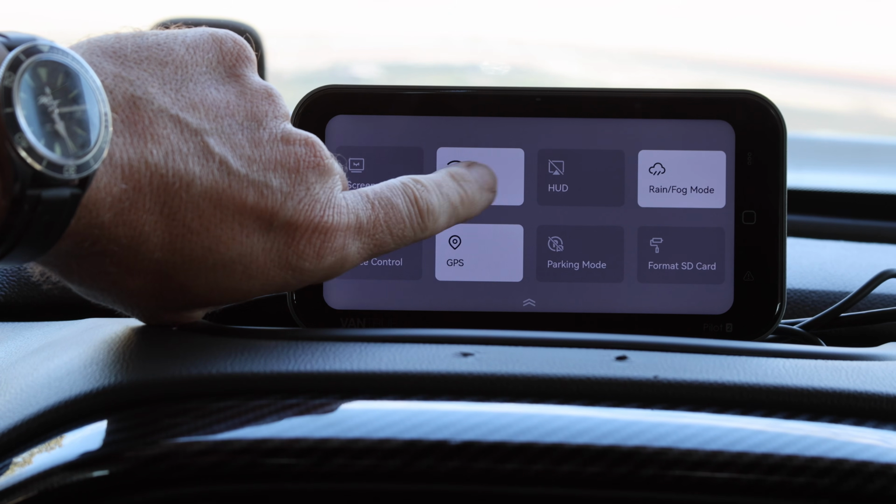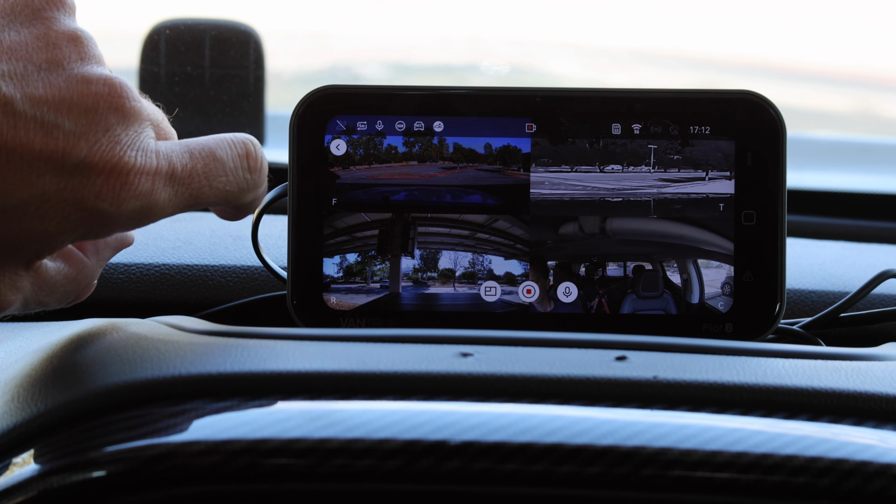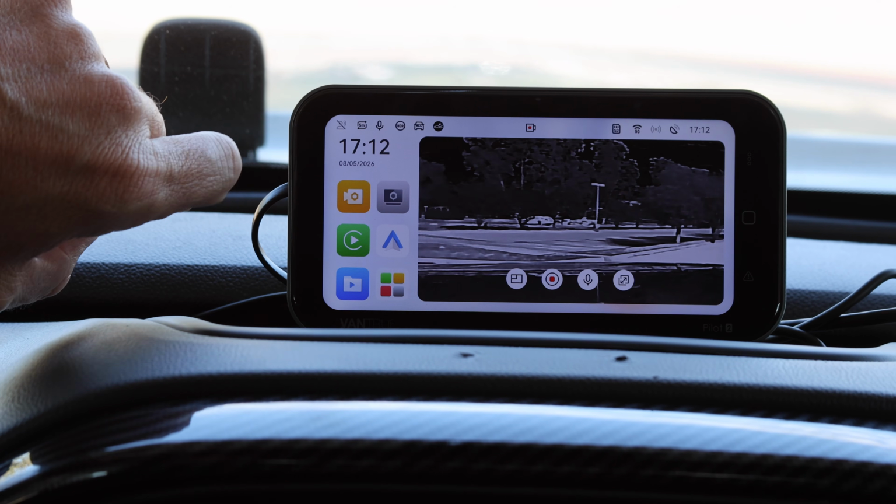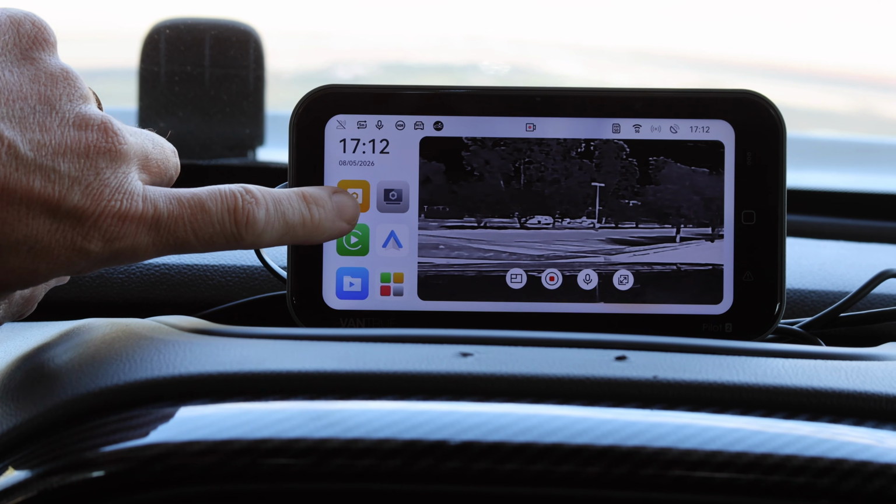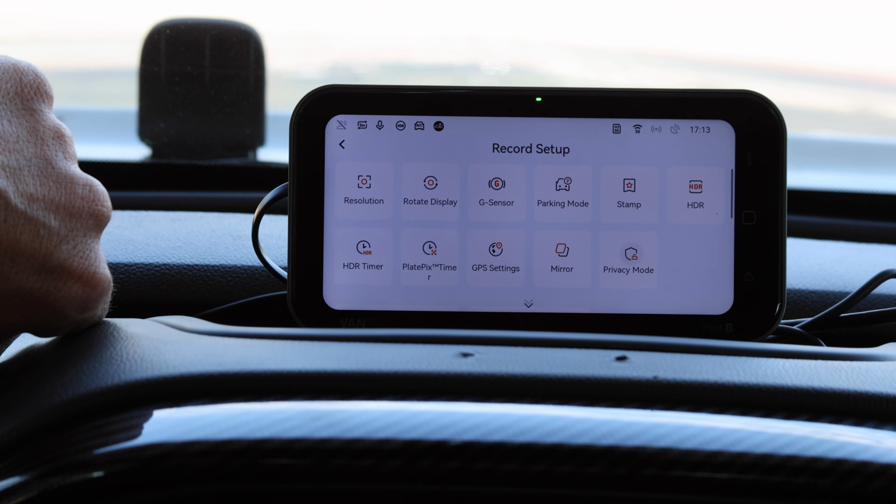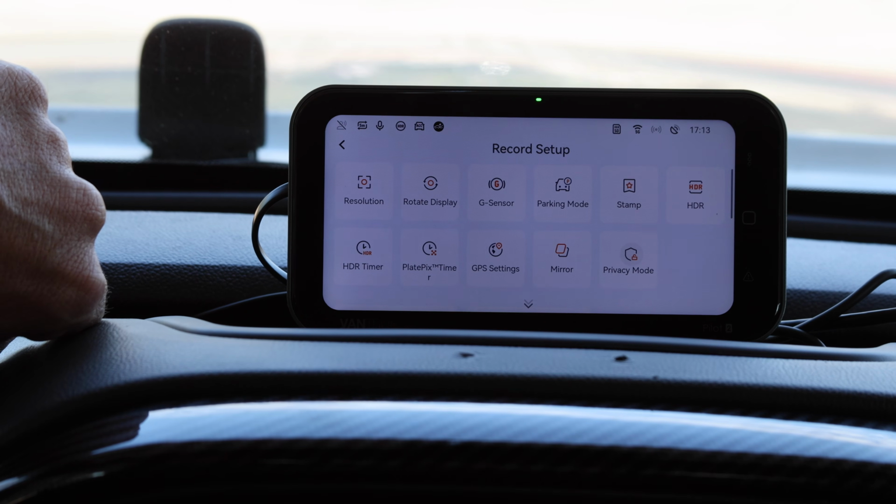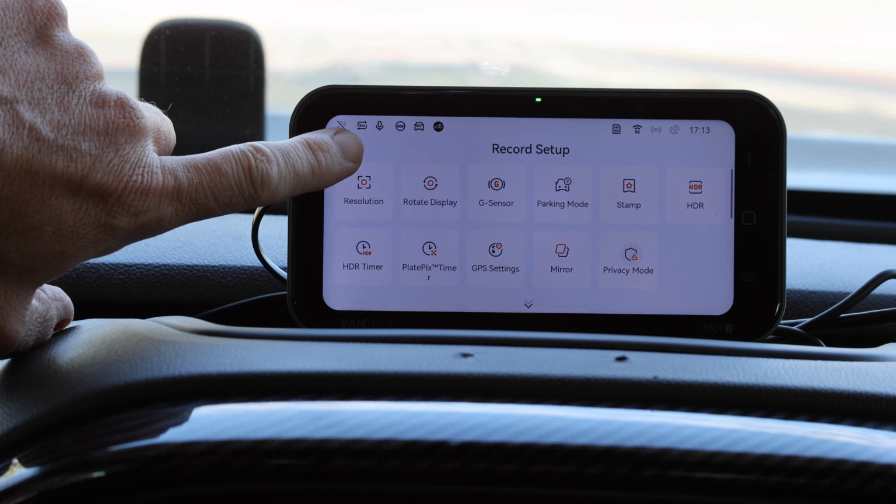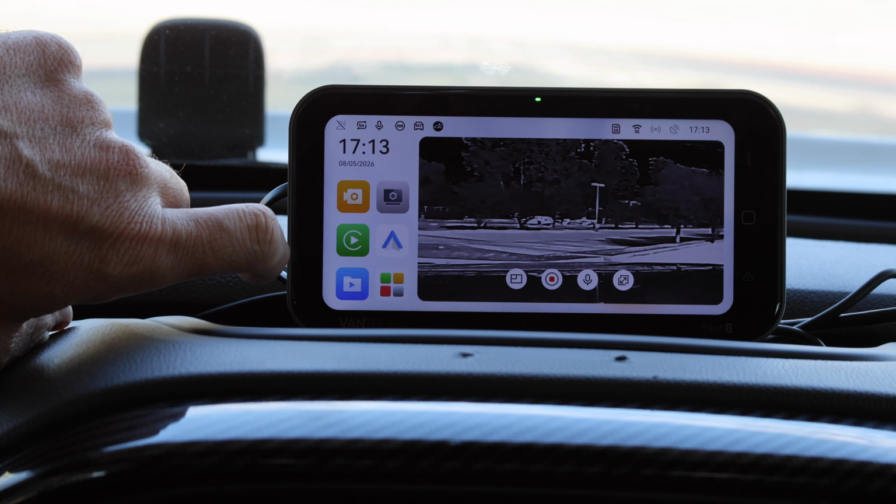Now, aside from the IR camera, which is something that I've never had before, this is also something I never had before. A live screen mounted on my dash that kind of shows all the information, and it also gives you CarPlay, which I mentioned earlier. But what is really nice about this is you can do everything you need to do through this. You don't have to use your phone, you don't have to use the app, but this gives you ultimate control over all of your cameras.